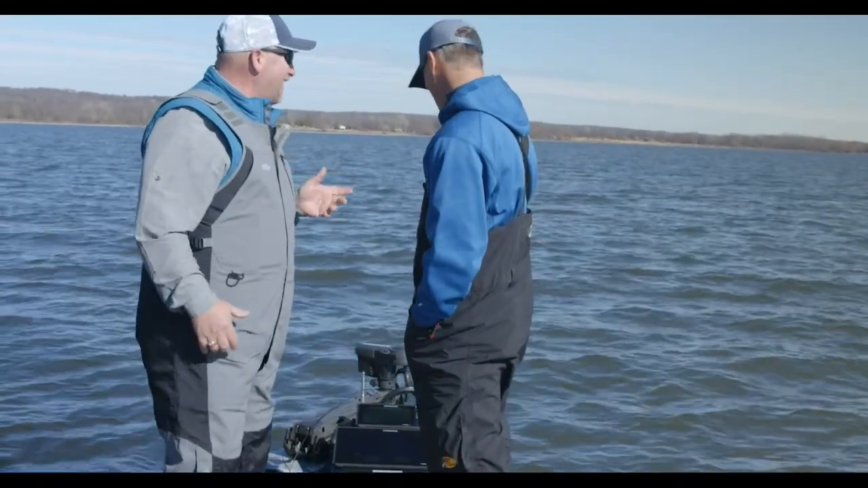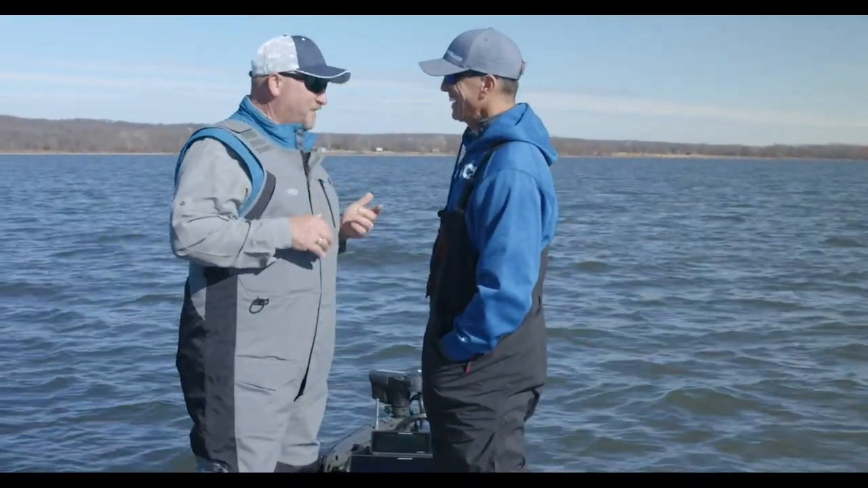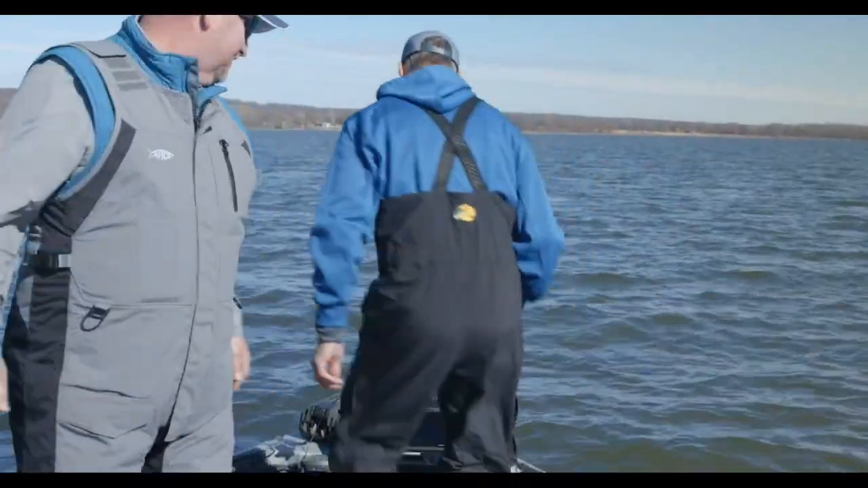We've looked at a lot of really cool structure around here. These foundations are awesome, but I really think we should get out there and do a little fishing. I got some rods right there. Excellent, let's do it, let's go. All right, I better get the trolling motor up though.